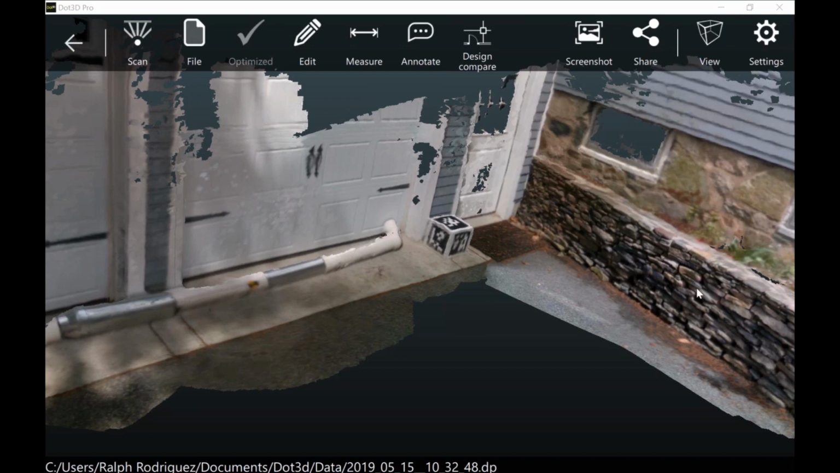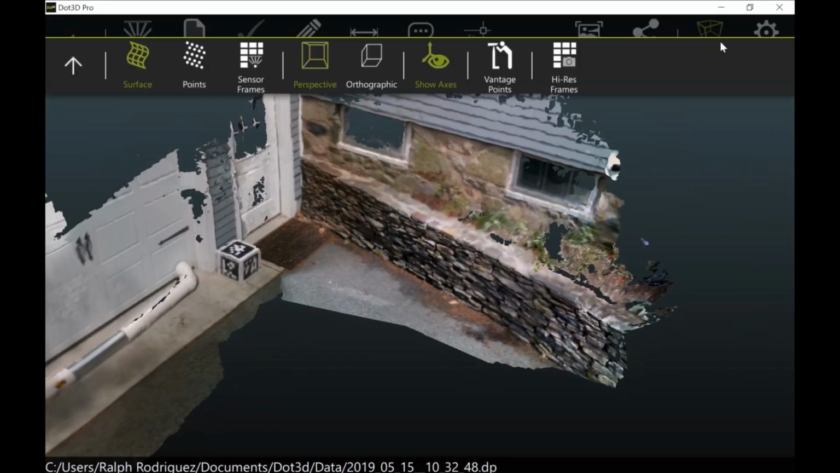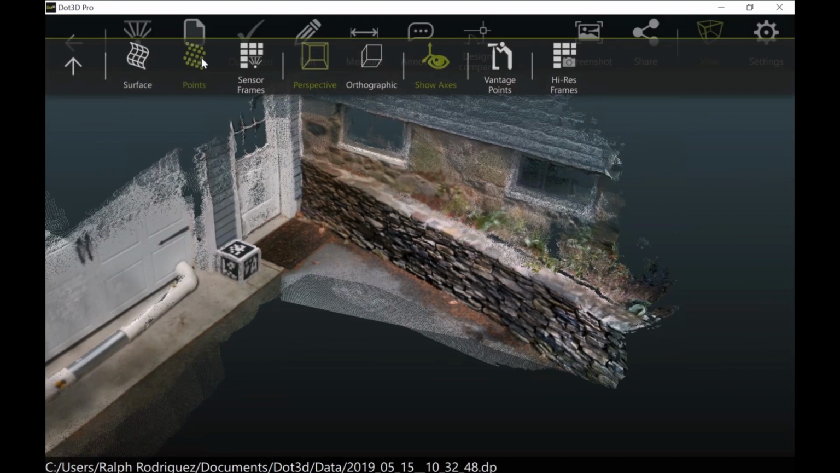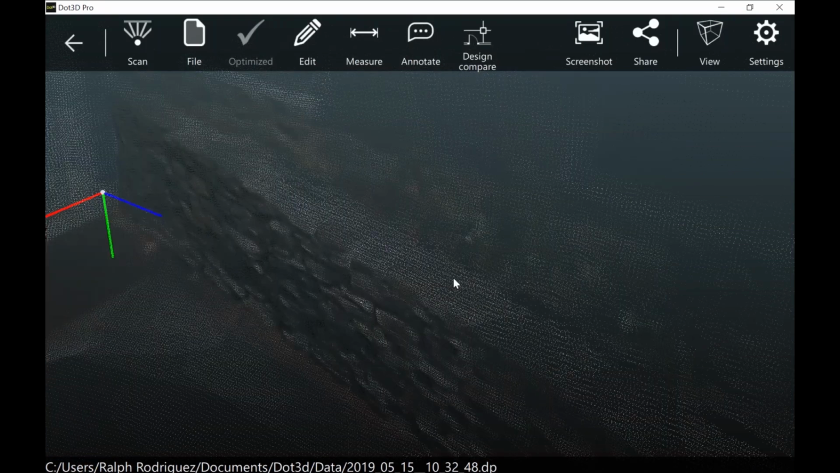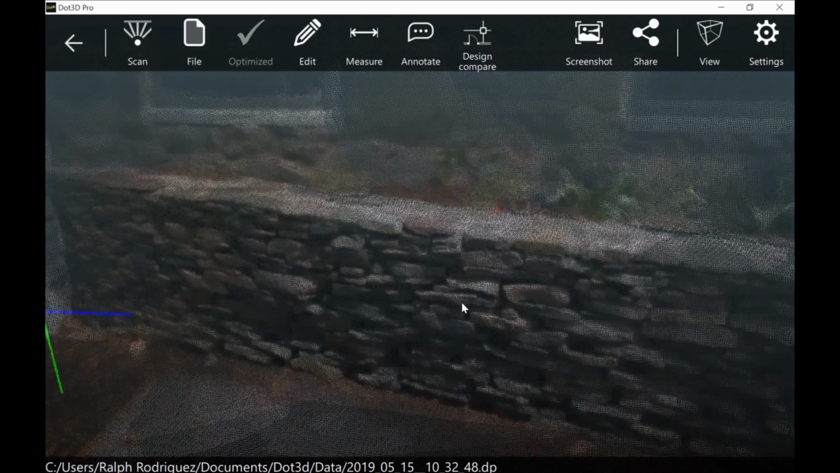So here's our nice cleaned up scan. You notice all the colors are highly improved. All the detail is looking very, very nice and aligned now. This is our photo rendered view. We can also toggle to the point cloud view, which gives you a better idea of all the millions and millions of XYZ color coordinates that make up this laser scan file.